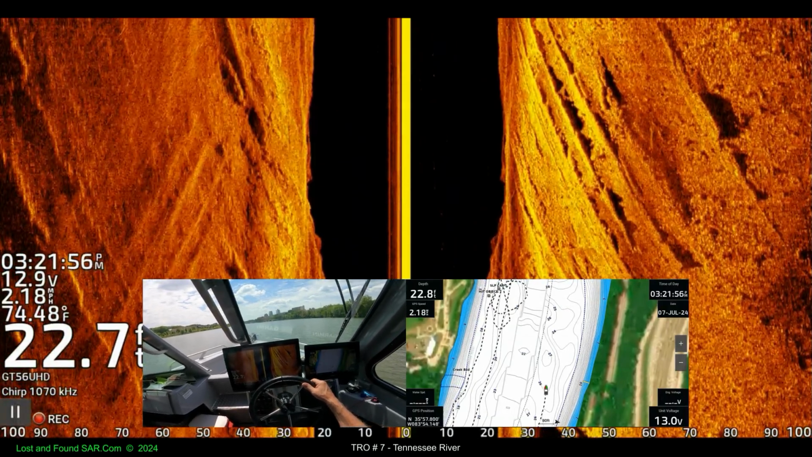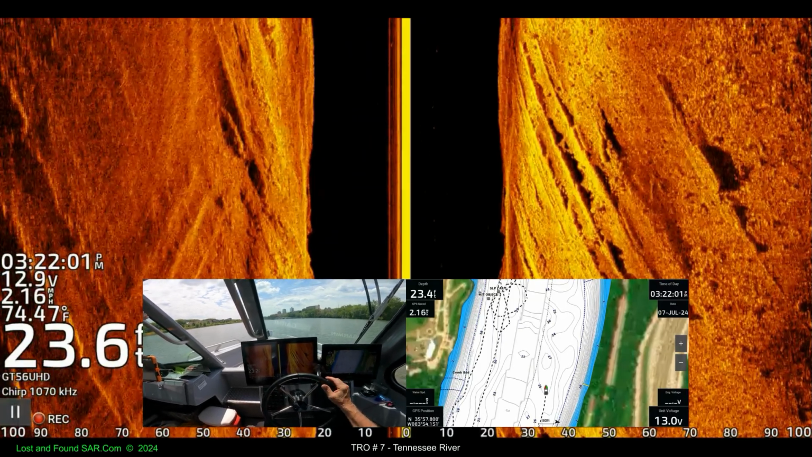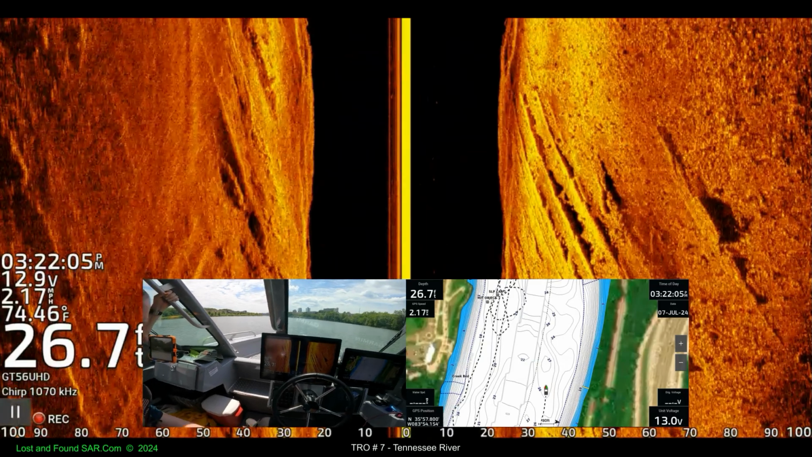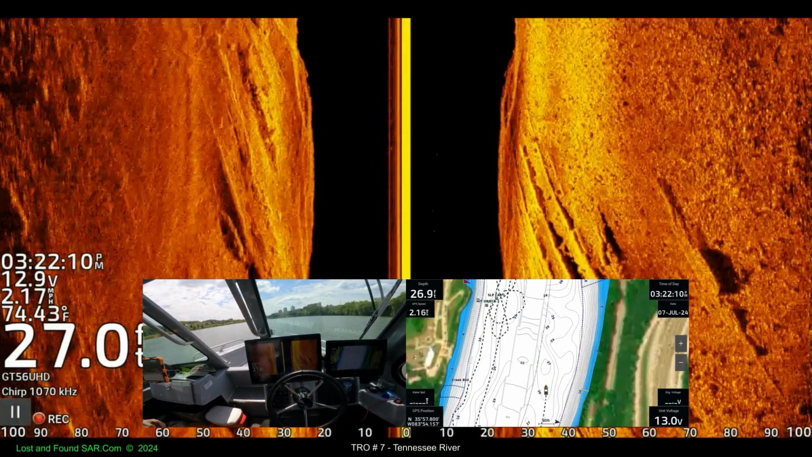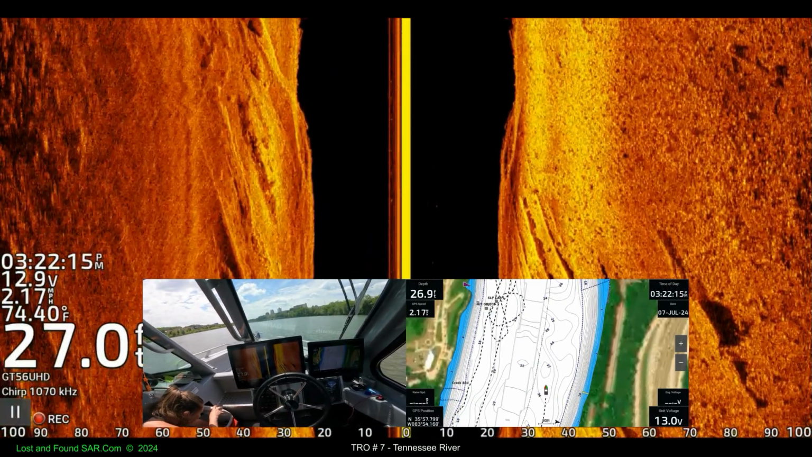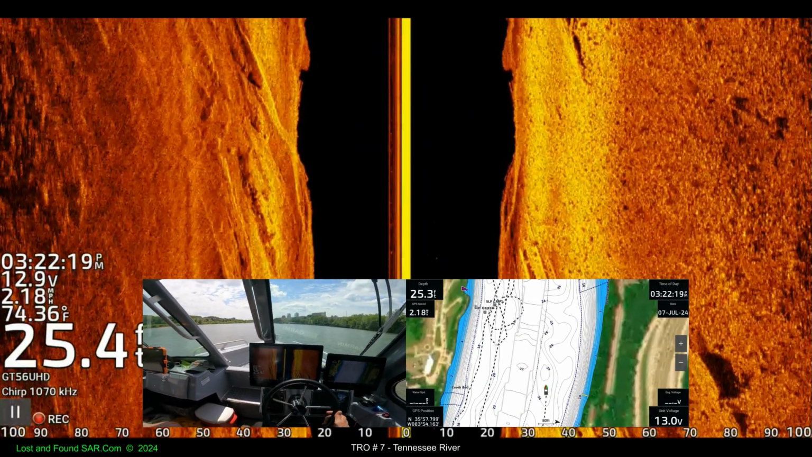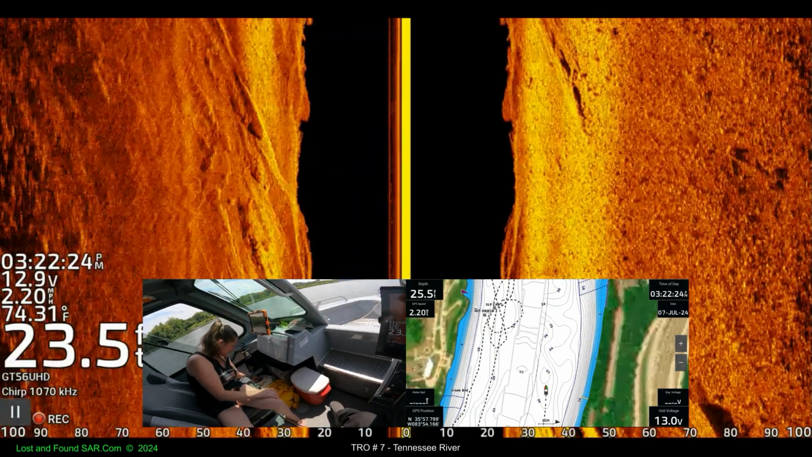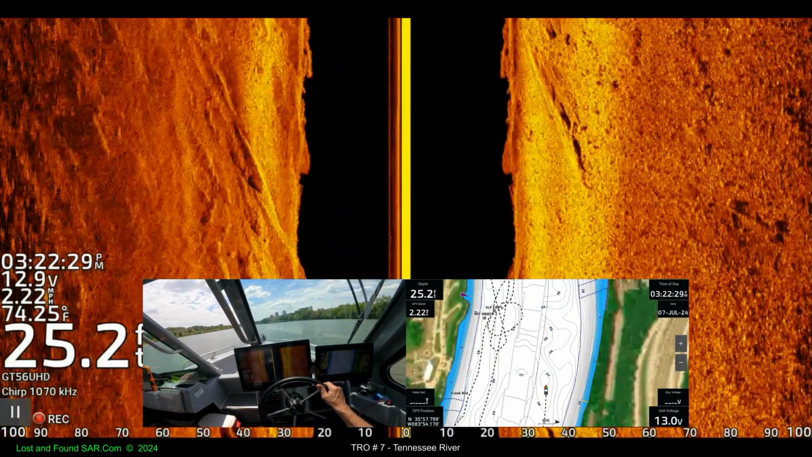I mean, I can't imagine in geology all this stuff could be shaped with all those lines in it. We're not turning. We got a nice straight course going. There's another big thing out here. All kinds of bumpy things.